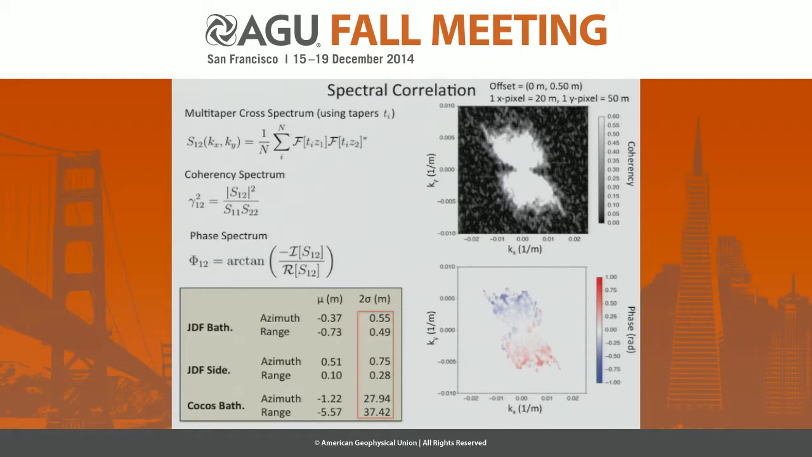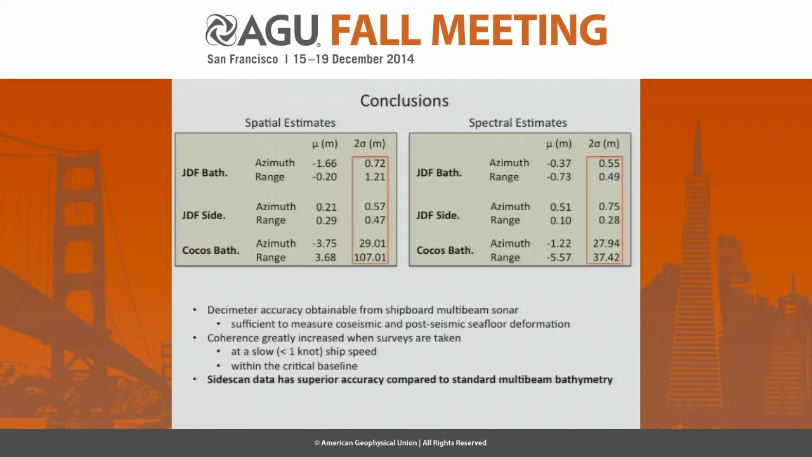Once again, the means are very close to 0, as we would like them to be, and the 2 sigma values for the slow bathymetry tracks are significantly less than a meter, on the order of 1/2 a meter, and the side scan data in the range direction is about 0.3 meters, which is very, very good. Also, once again, the Cocos bathymetry is on the order of tens of meters, and so these are in agreement with the results we obtained before using the spatial cross-correlation.